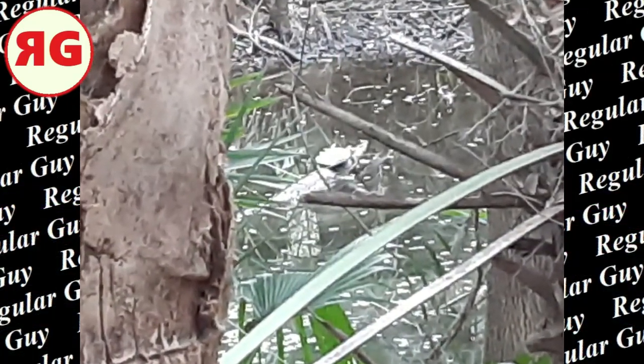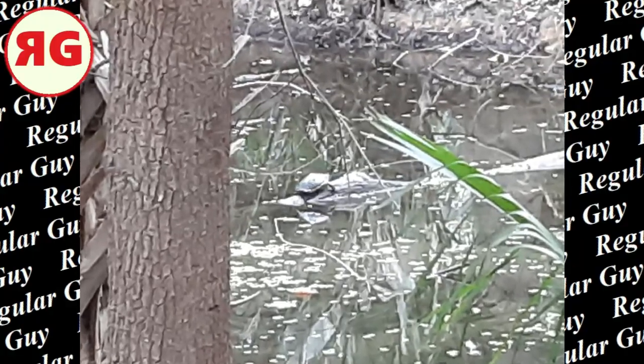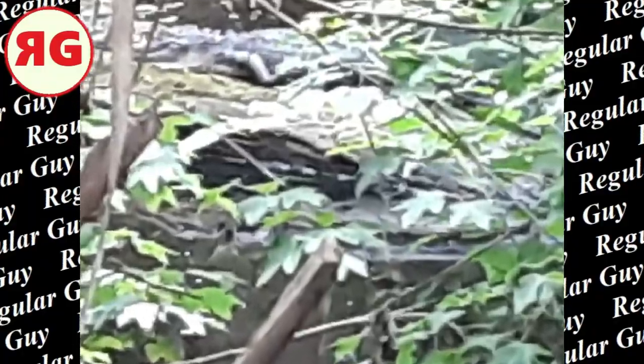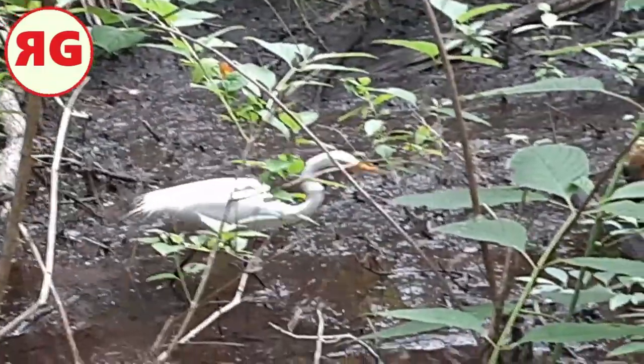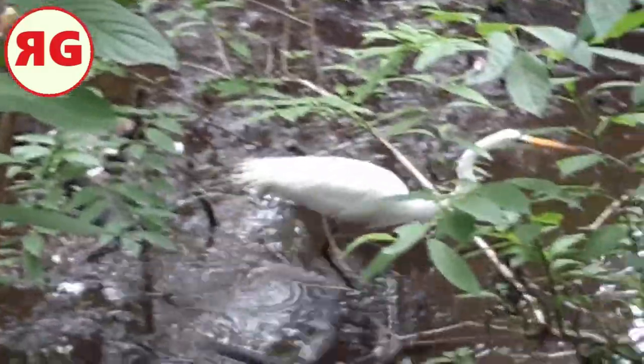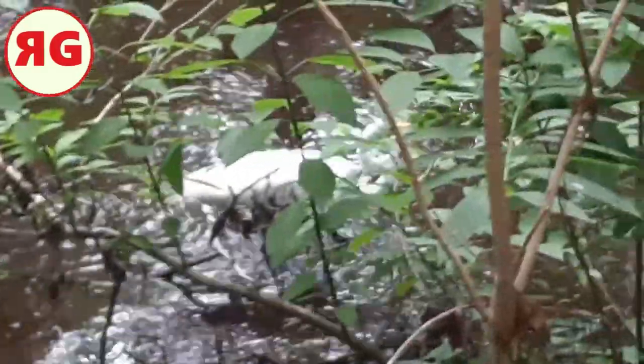Got a turtle on a log there. Got another turtle on a log. I got an alligator there. If you look close, you can see him at the top of the screen. I'm not sure. Nobody ever told me what those white birds are called, so I don't know, but it looks like some kind of heron.